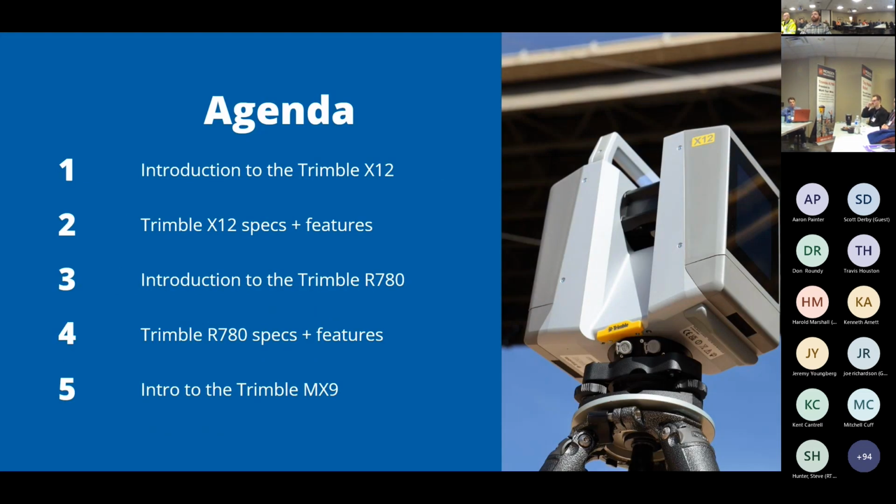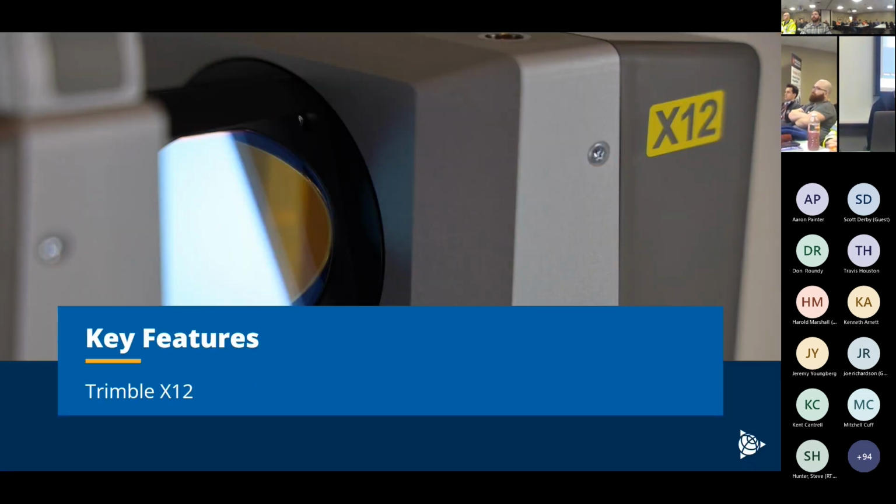So what we're going to talk about today is the Trimble X12. It's a new top of the line scanner that we have, the R780 GNSS receiver, and then I'll pass it over to Skylar. He's going to talk about the MX9.